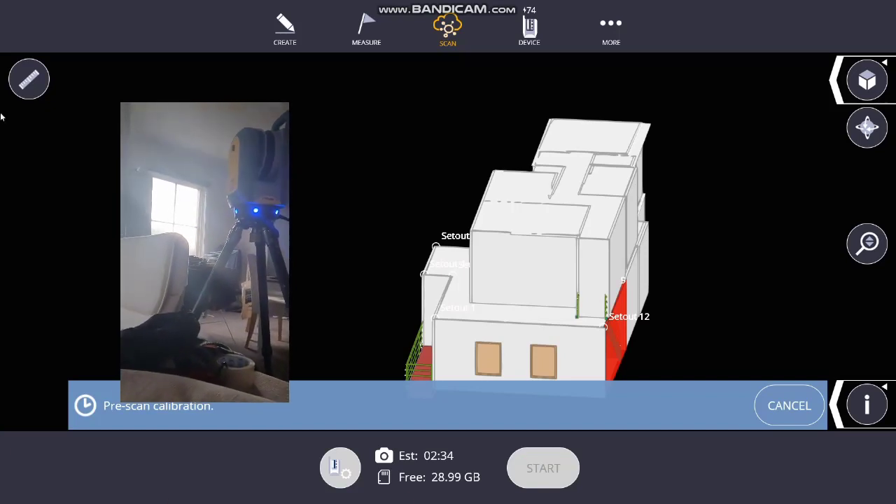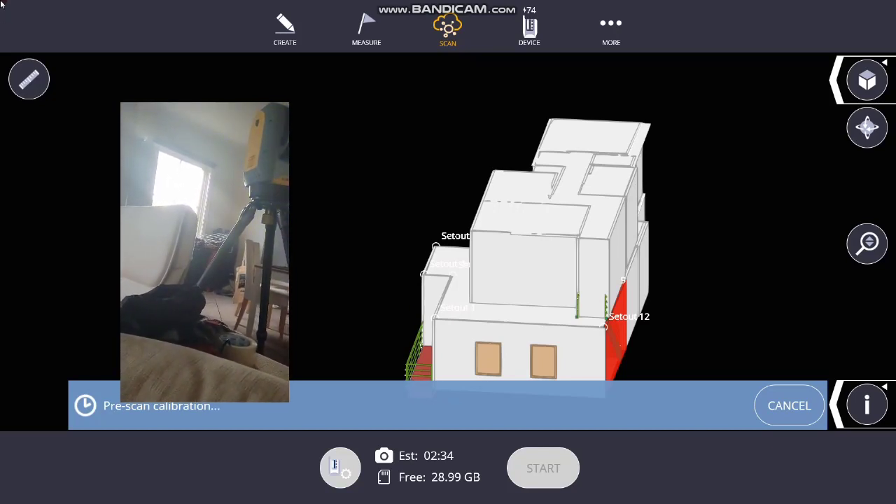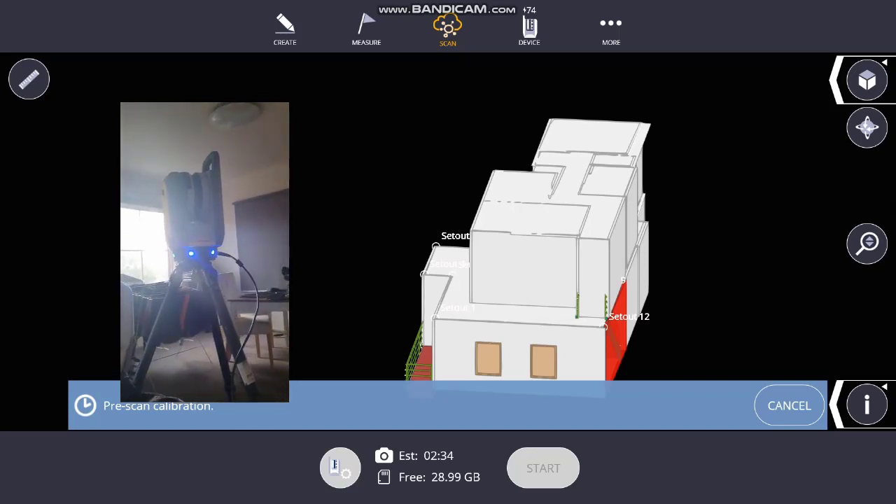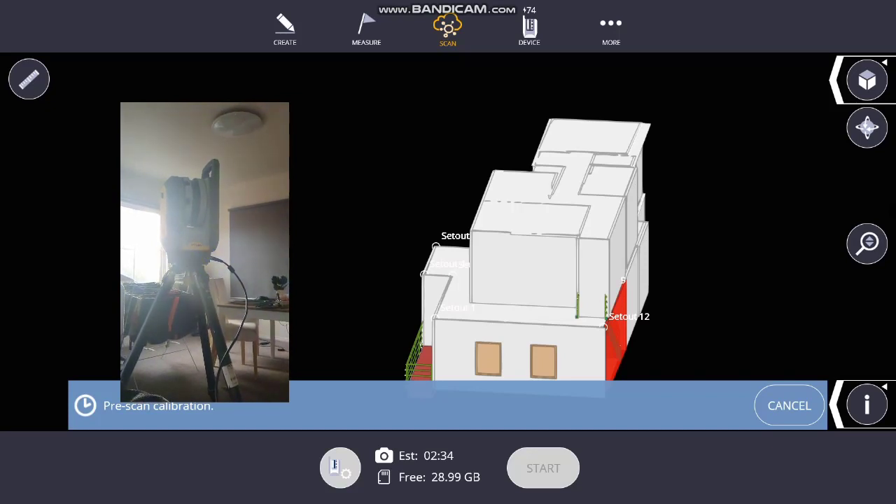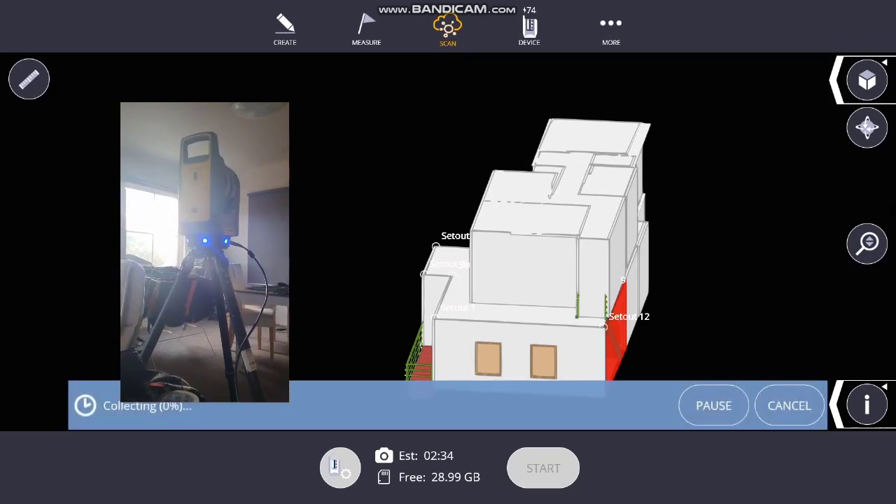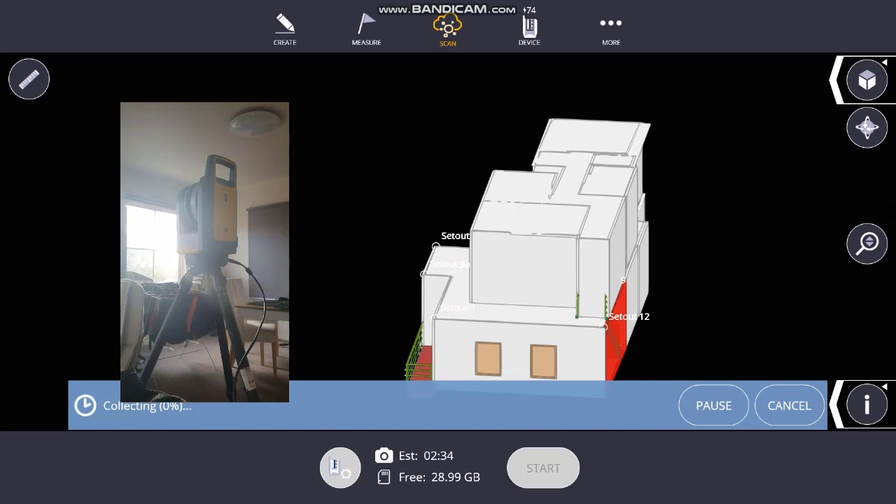And just while that's running, I'll load up an extra 2 scans that I've done previously. So while that's collecting, once it gets to 50%, it'll start to take photos and transfer the scan across. Then once it gets to 100%, it's completed.